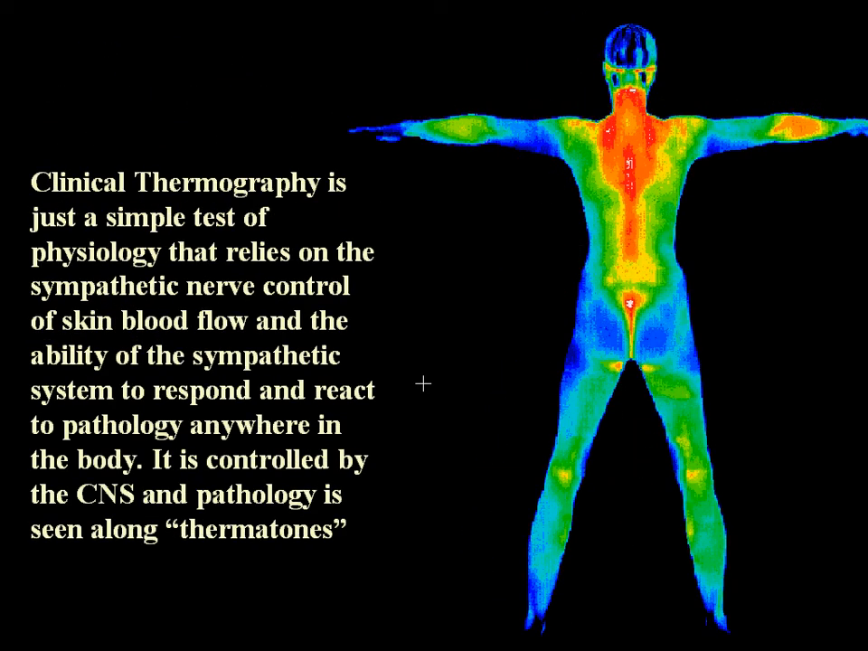Clinical thermography is just a simple test of physiology that relies on the sympathetic nervous system control of skin blood vessels and the ability of the sympathetic system to respond and react to pathology anywhere in the body. It is controlled by the central nervous system, and pathology is seen along strips of skin called thermatomes.